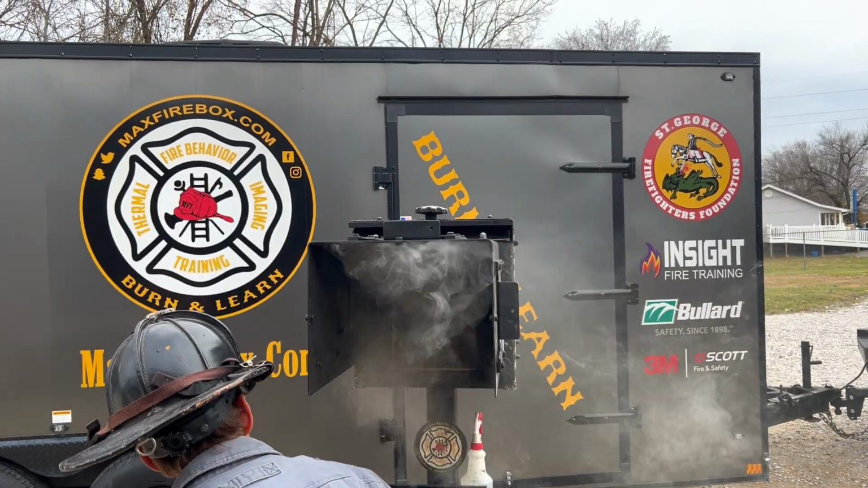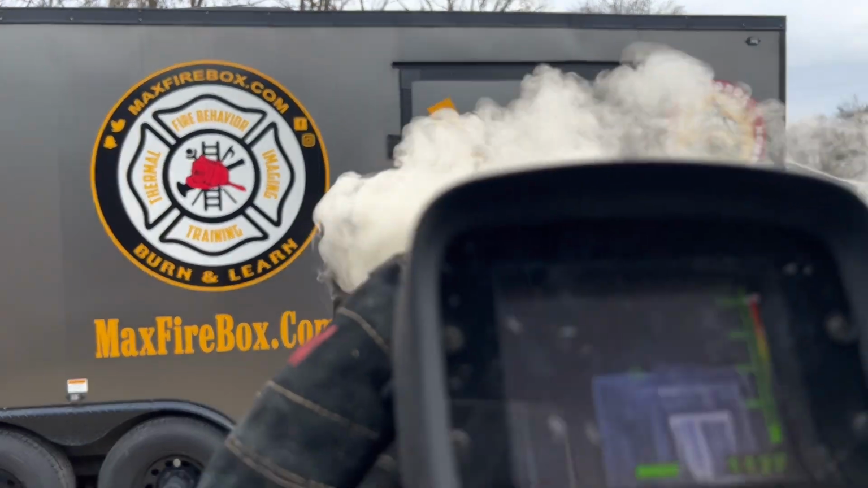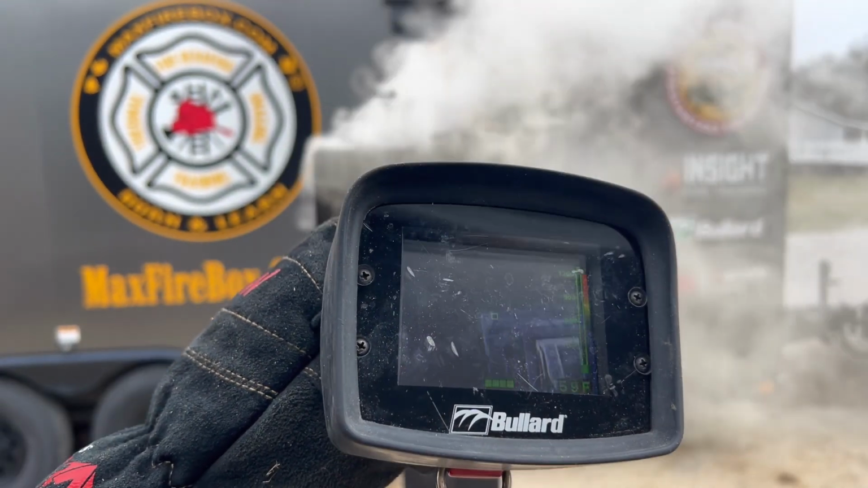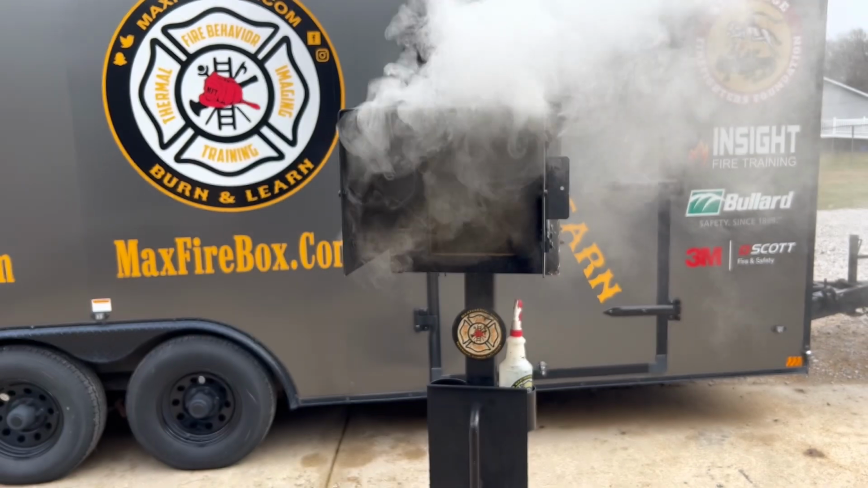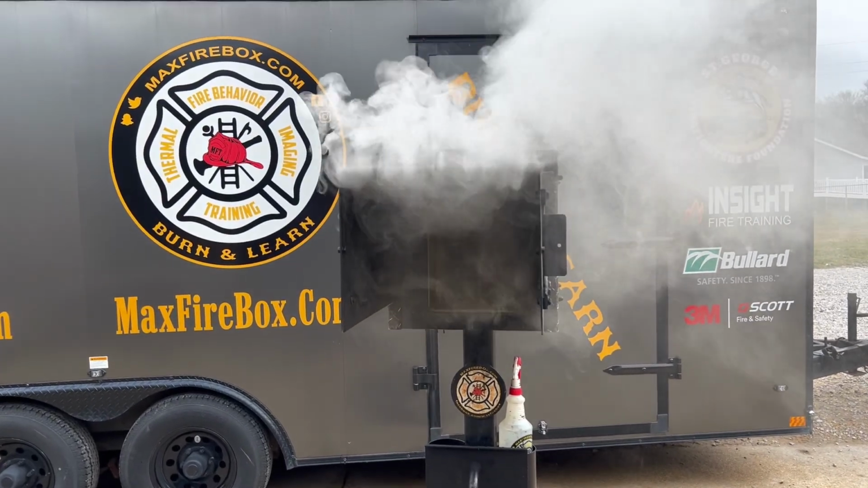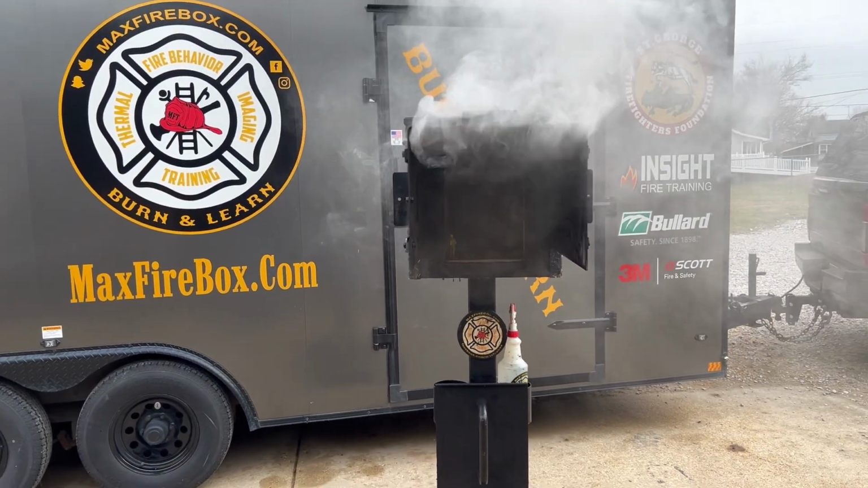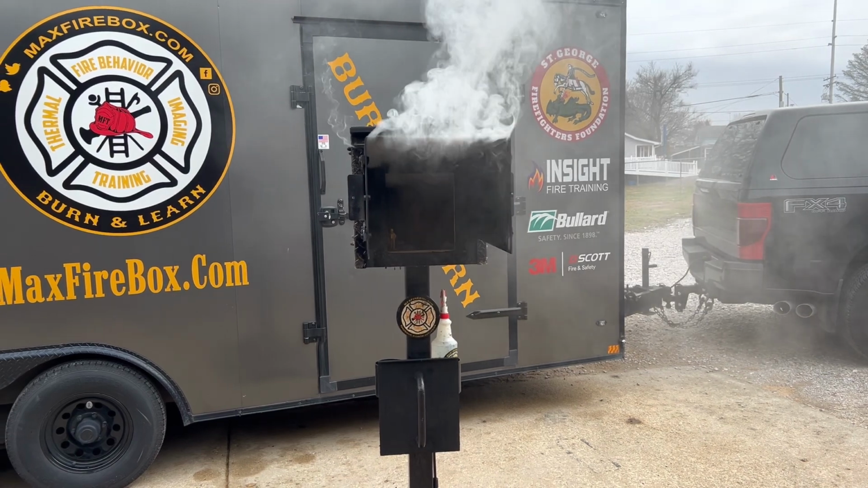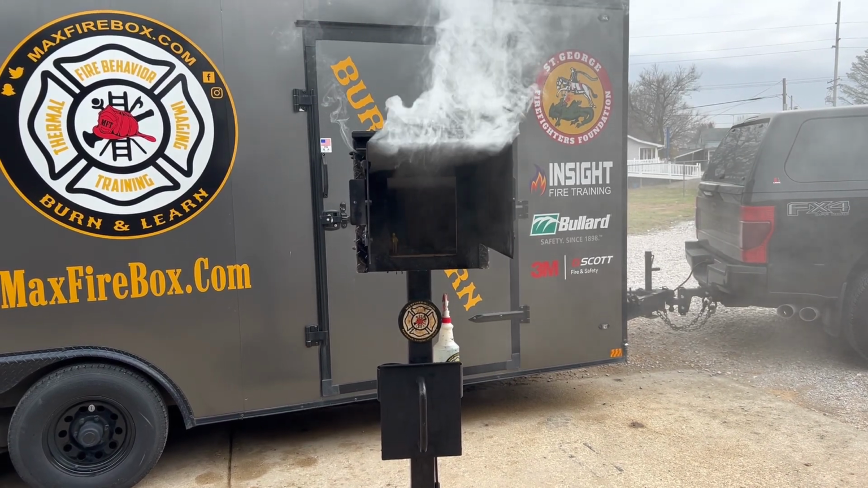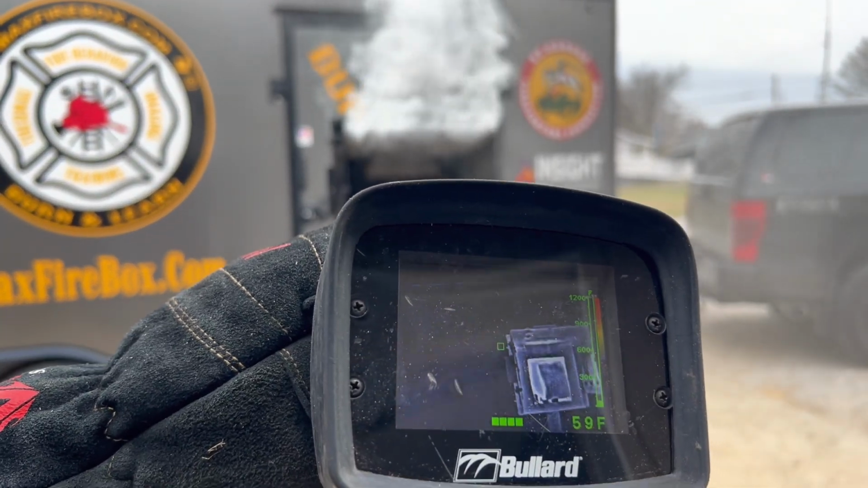We're gonna open that door. Whenever we open that door, look at your smoke conditions and look through the eyes of the thermal camera. There's your thermal view as we look at that, and then we look at it through the hallway. So take a look down the hallway of the Max Firebox Phase 1 here. We're doing our fire behavior, thermal imaging, burn and learn. We got the Max Firebox Phase 1 attachment on. And let's take a look through the views of the thermal camera.